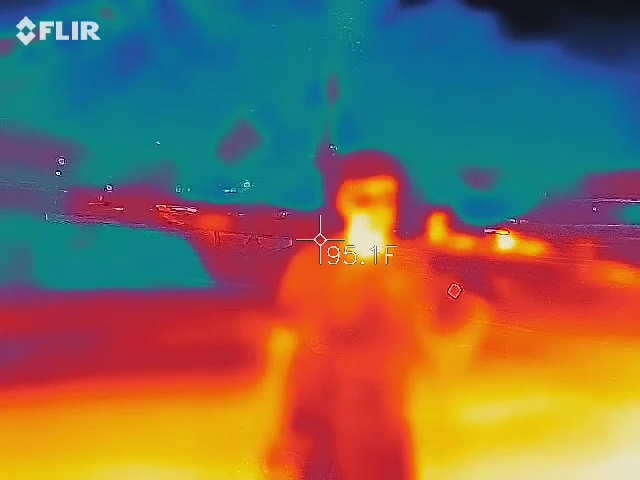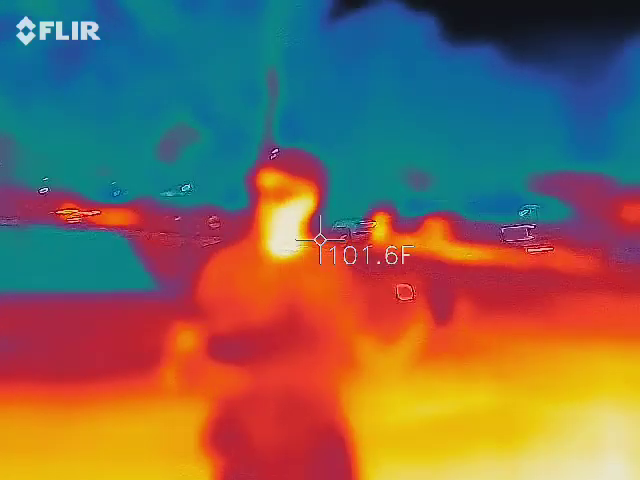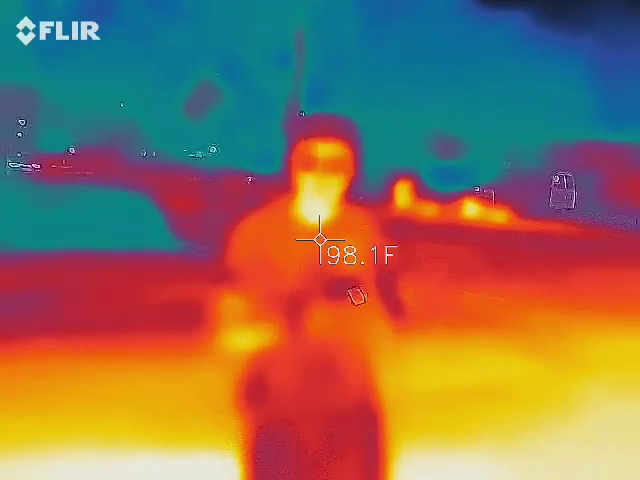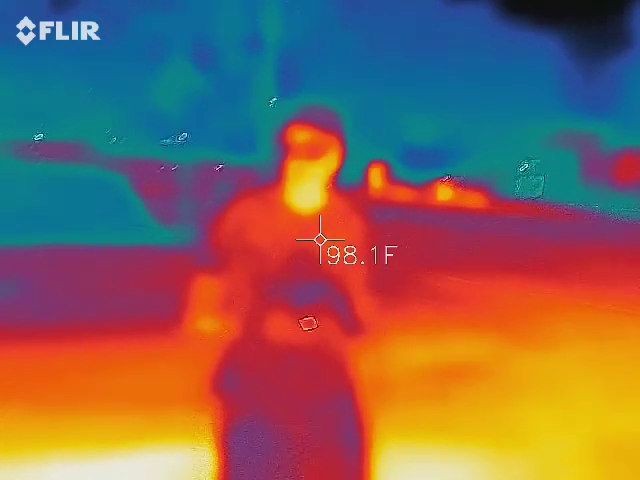So now we're going to try to find where that blue spot is and see if there's anything blowing or air conditioning coming out of the building or something. This will measure the ambient temperature. Okay, so why is this important? This helps us verify that something else is actually happening.